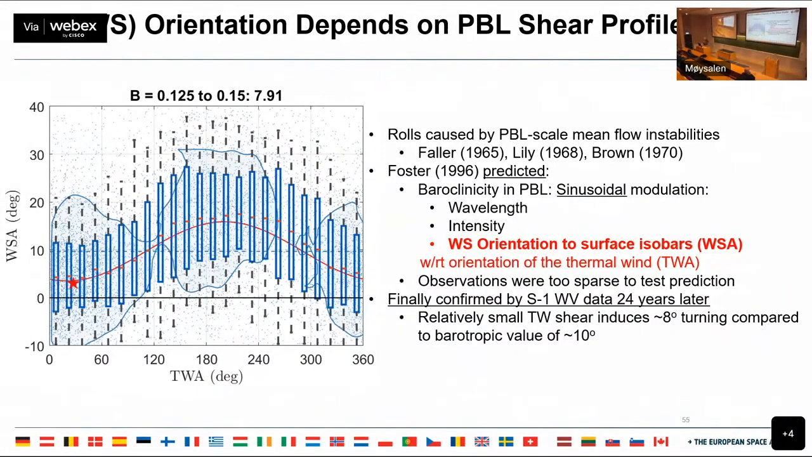That's the dynamic instability that generates the rolls, and it's the characteristics of that plus the characteristics of the boundary layer turbulence that determine that orientation. So a long time ago, actually for my thesis, I made a prediction that the thermal wind in the boundary layer, this extra linear shear due to horizontal temperature gradients, would shift the characteristics of the boundary layer rolls. And in particular, it would induce this sinusoidal variation of the wind streak orientation relative to the surface pressure as a function of the orientation of the thermal wind.